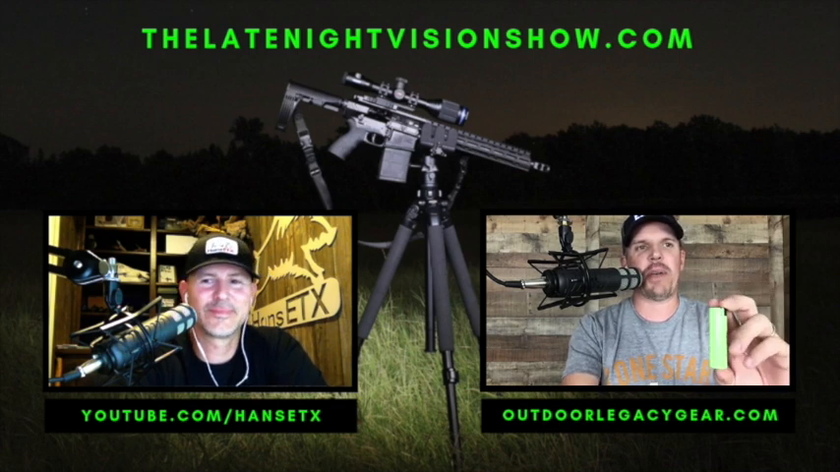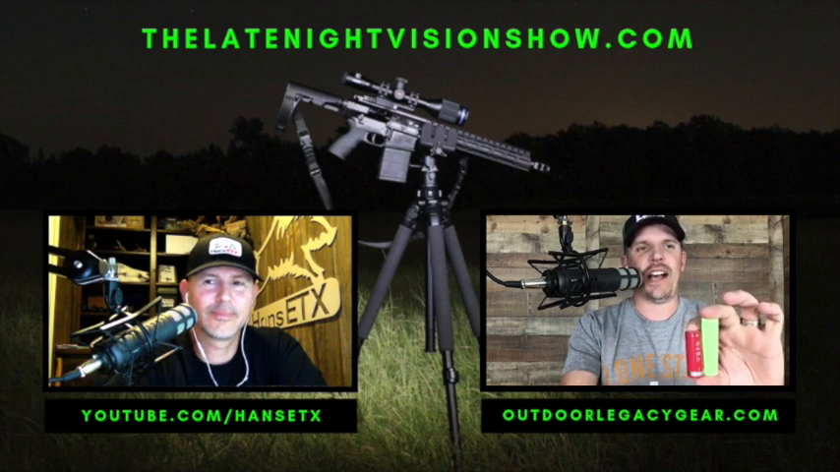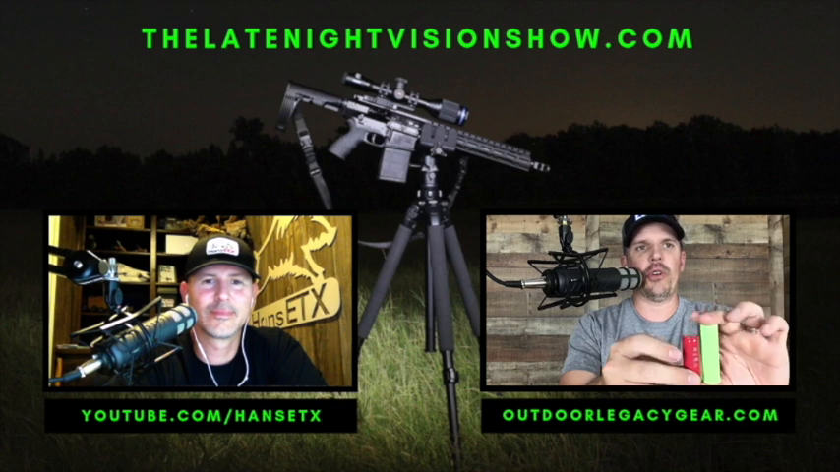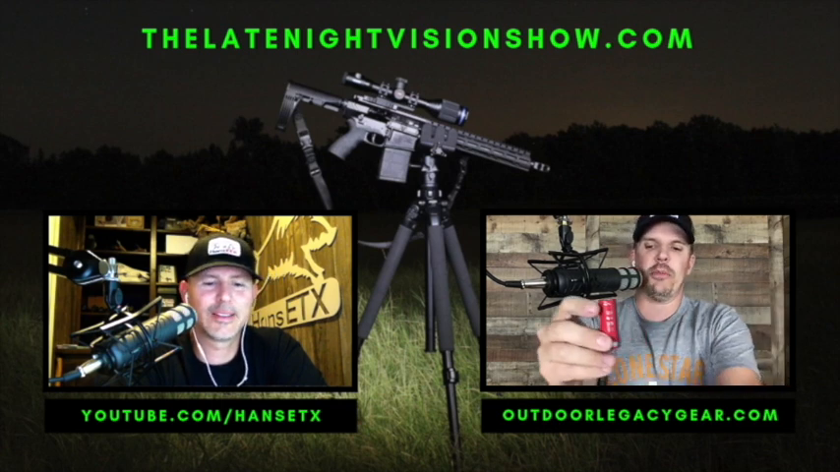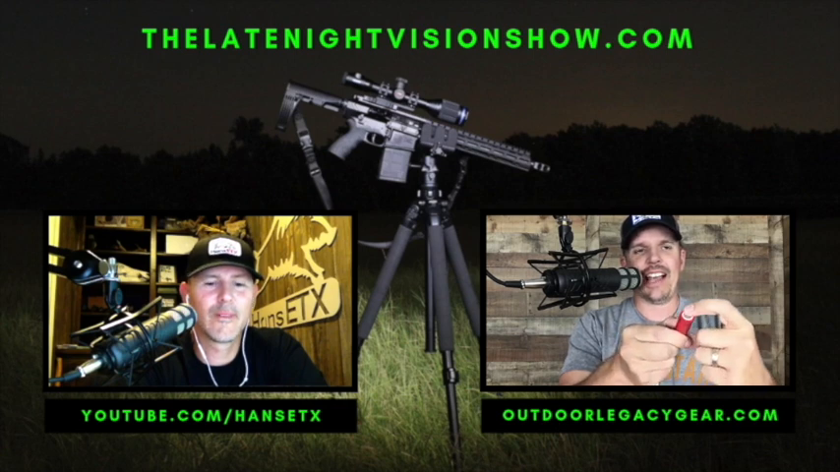So this is an 18650 battery, and this is an 18500 battery. This is the battery that will go in the side of the scope. Now, what I want to be clear on, when you go buy one of these batteries, it has to be a flat top.